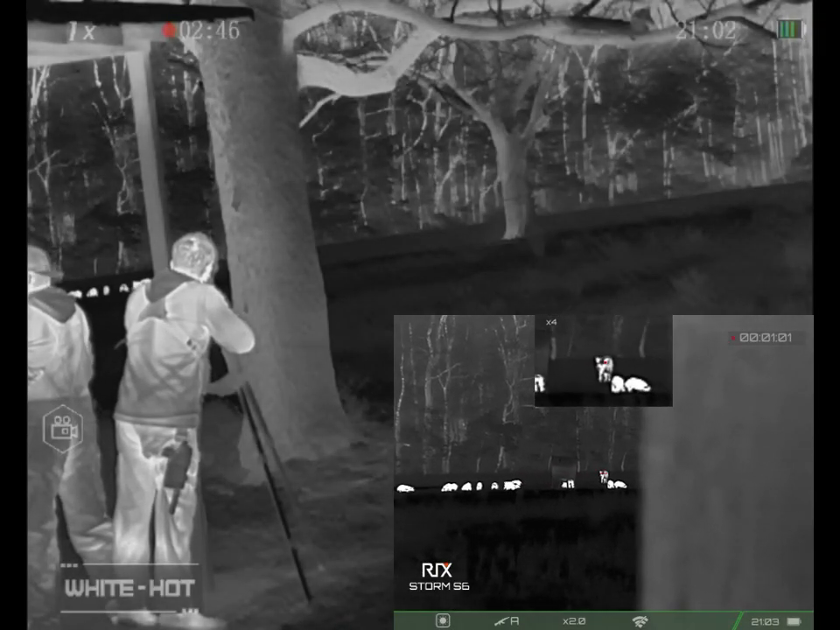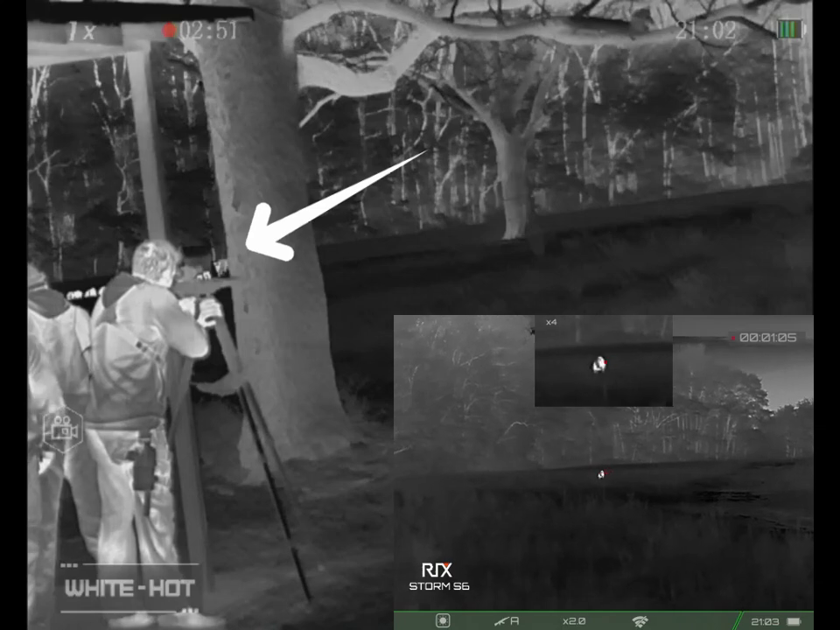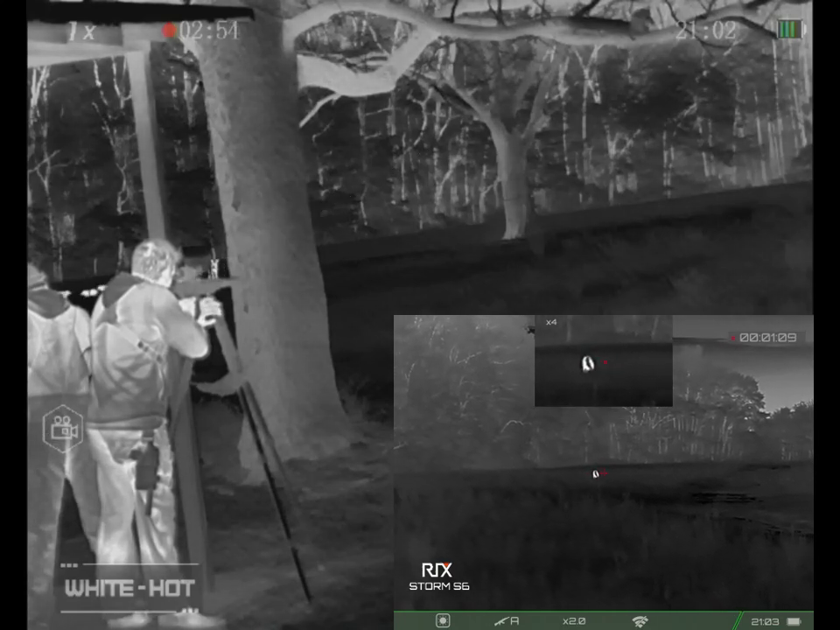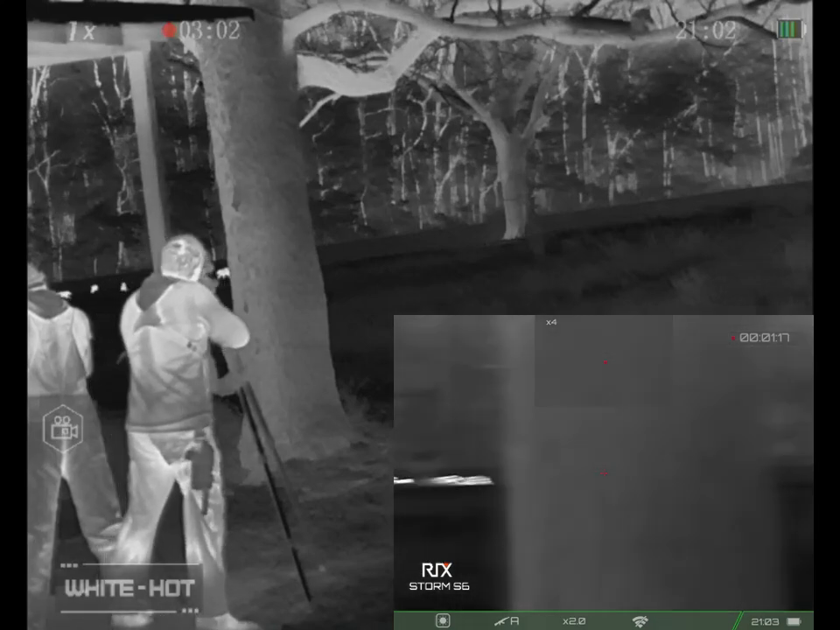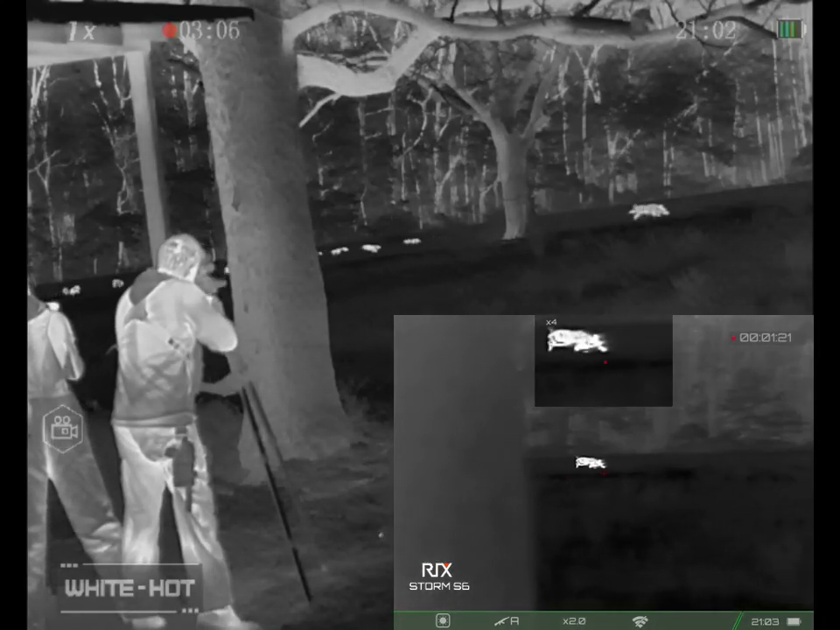You can see here where one of them's coming up to the feeder, and we couldn't get the perfect opportunity for a broadside shot, and we're standing pretty much with a spotlight behind us, so we had to take our opportunity as fast as we could because we really need to get some of these hogs under control for the farmer and the landowner. I took the shot on the one out on the road,